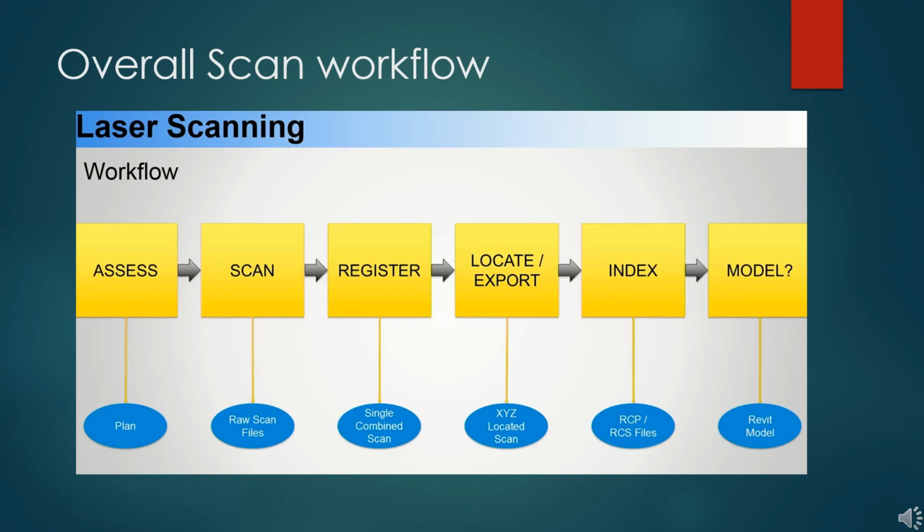Once that's all stitched up and combined, you want to give it coordinates. Once you have it set to where it is in relation to real life, now you can index it, which means you're exporting that to a usable format. Two formats that I've used based on my experience that are popular are ReCap files, RCP, and LFM. After you have it indexed, now you can begin using your design software to model. So that can be Plant 3D, that can be Revit, or anything like that.